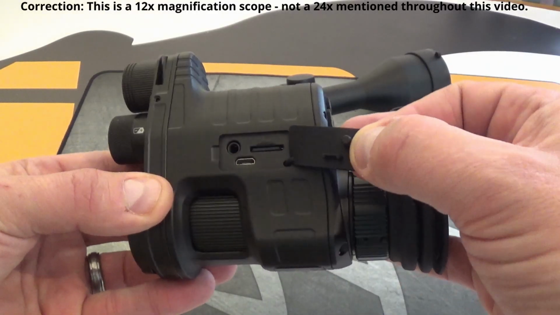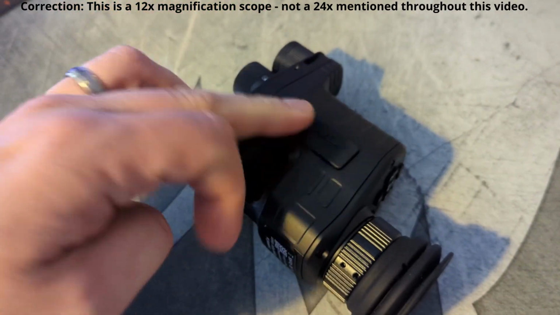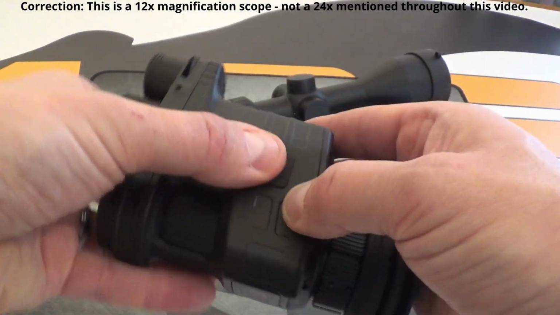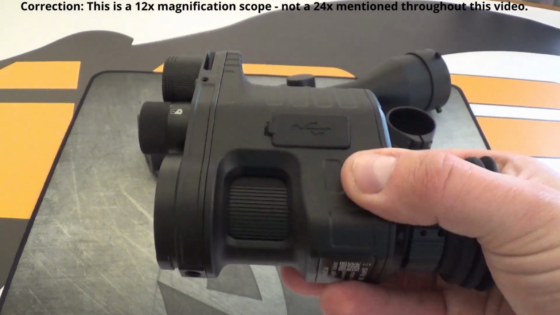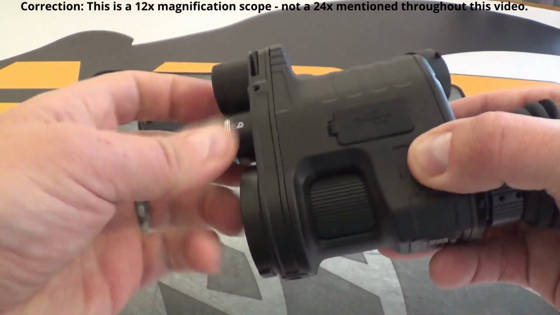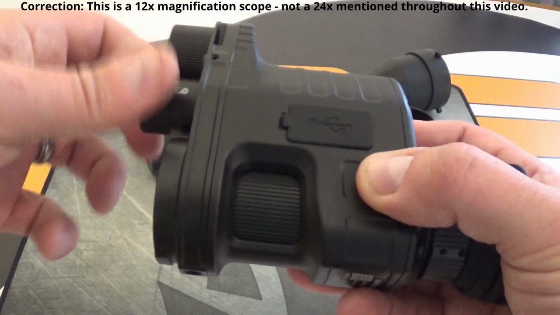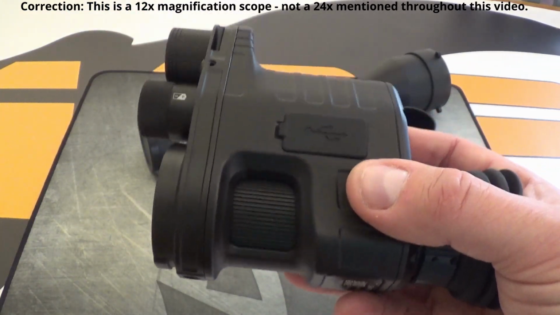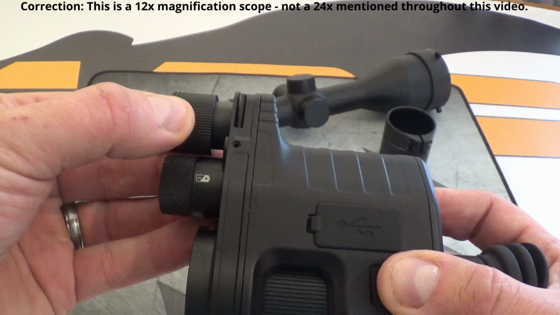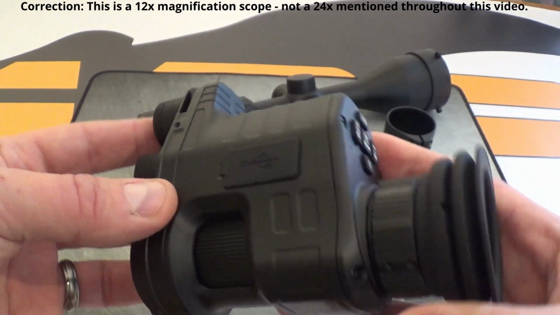Under here we've got USB charge point and transfer, the SD card and an aux port there. Now this is a good solid seal, watertight seal, or water resistant seal I'd say. At the front here we've got a compartment which houses an 18650 battery. I do like the fact they're using the 18650s because they are very easy to come by, and a lot of my shooting equipment, torches, NV stuff use those. This is the unit on the front. This is the infrared unit. Simply pull it out, push it back, twist to get the focus, spot and wide beam and the infrared.